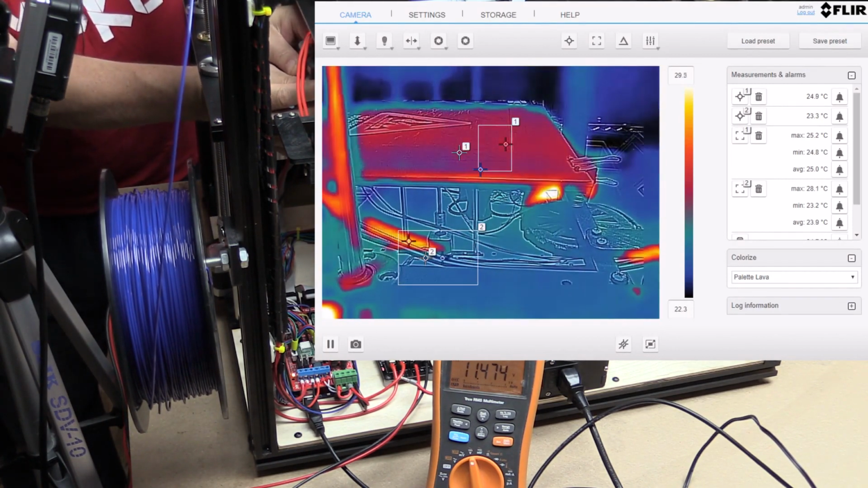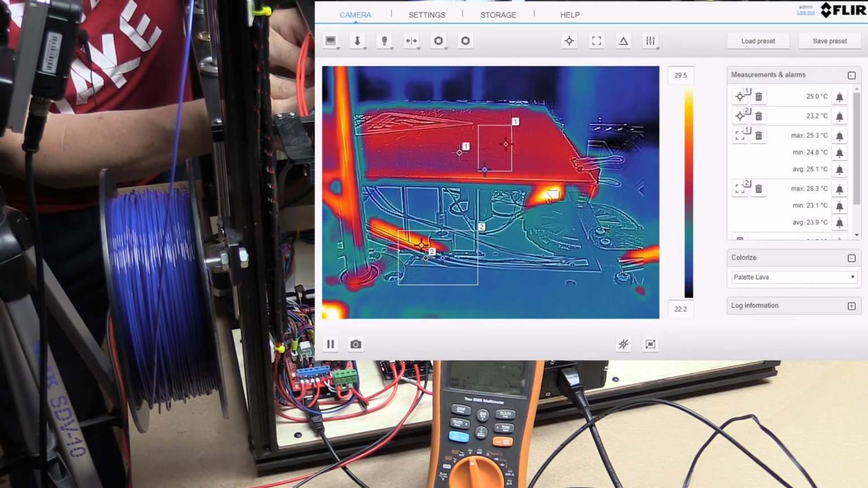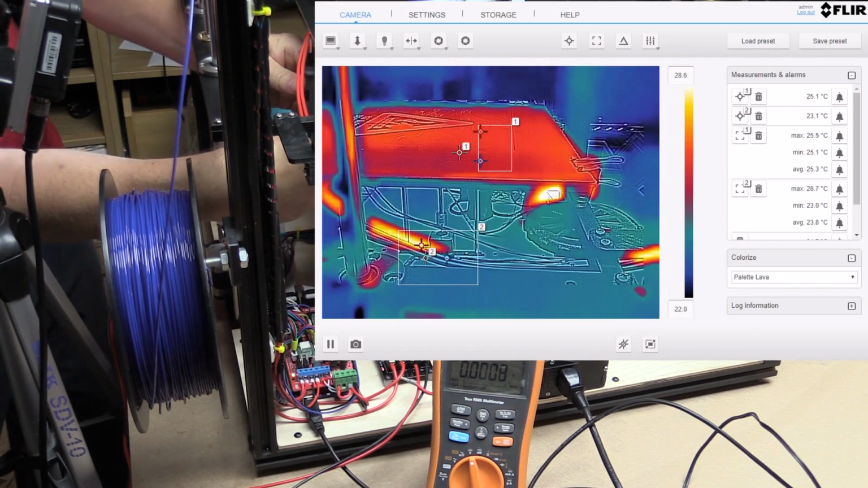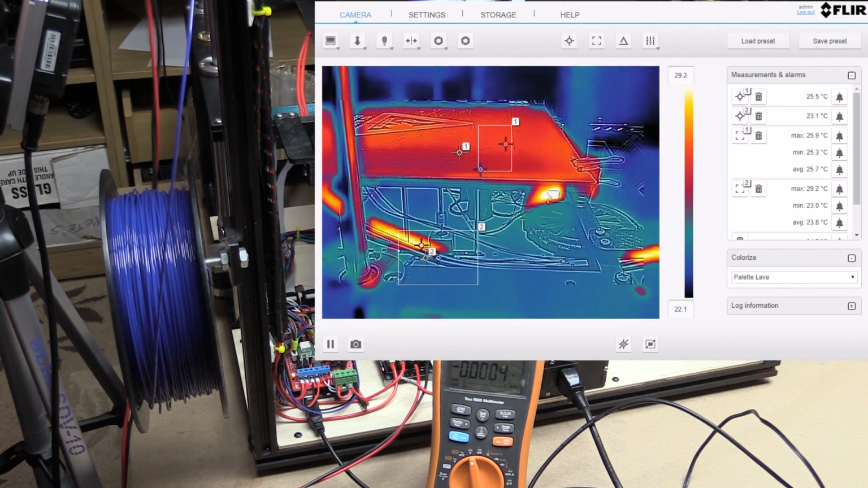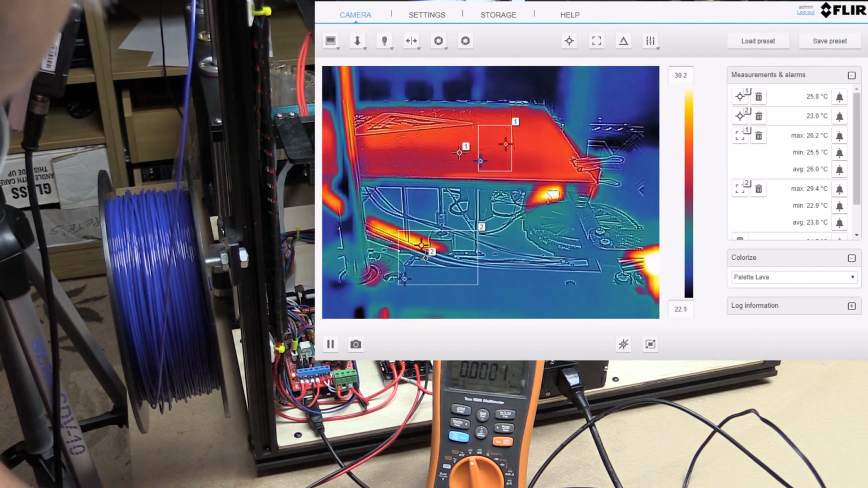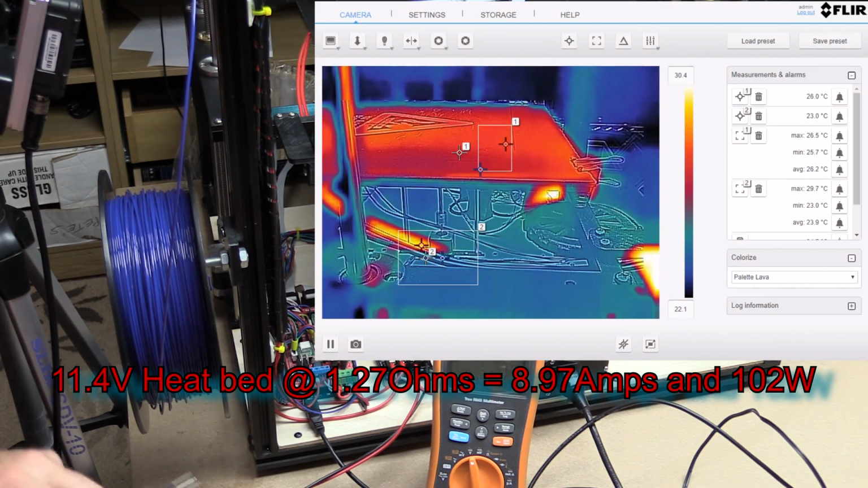Alright, so there we have... I can't see the meter. Hold on. So we have 11.47 volts on the heat bed. The output of the power supply is 12.3.